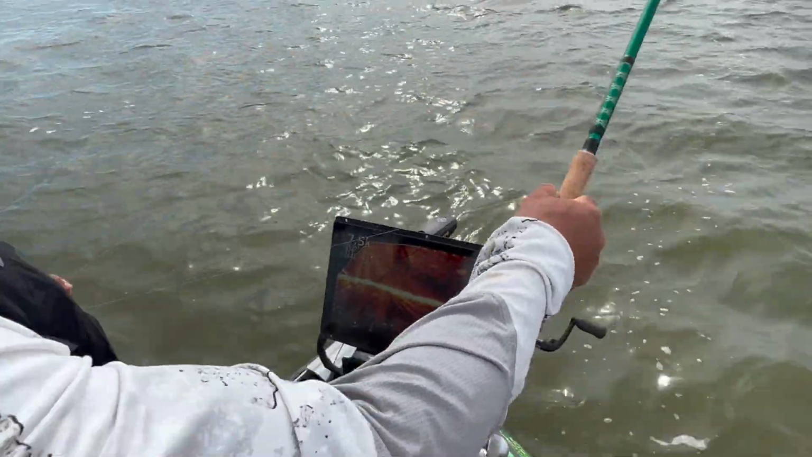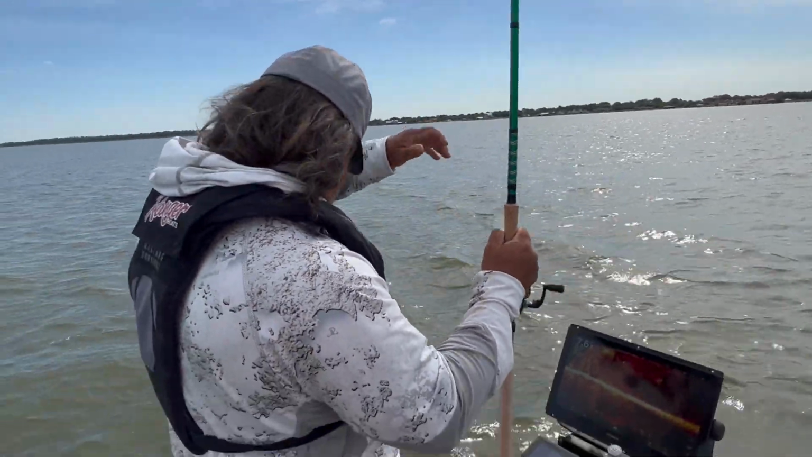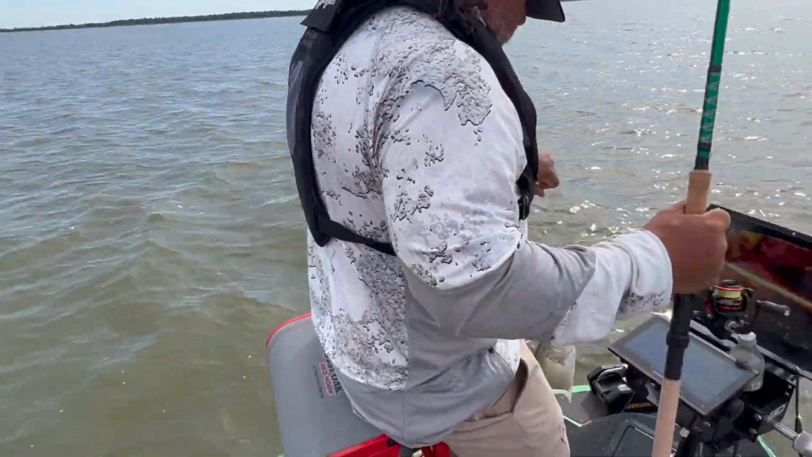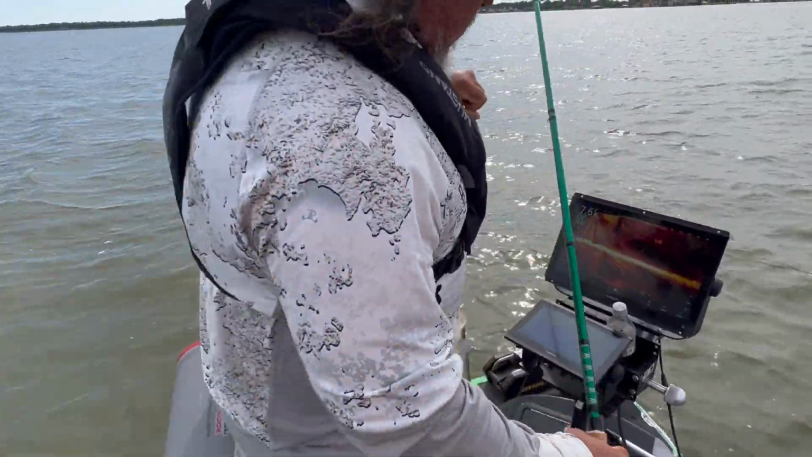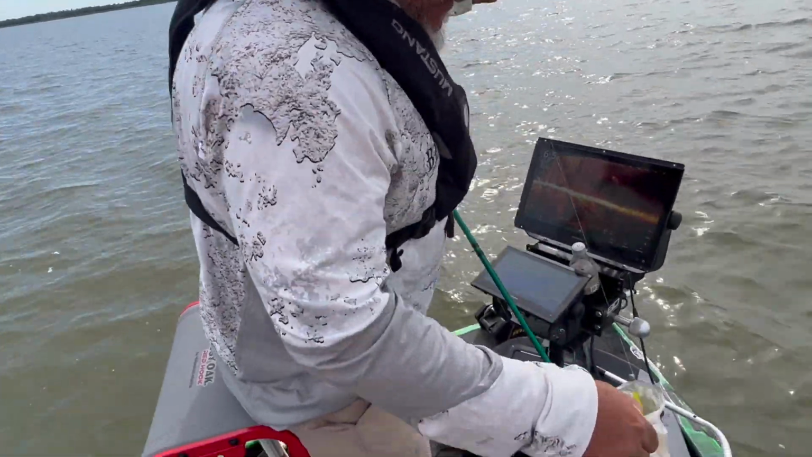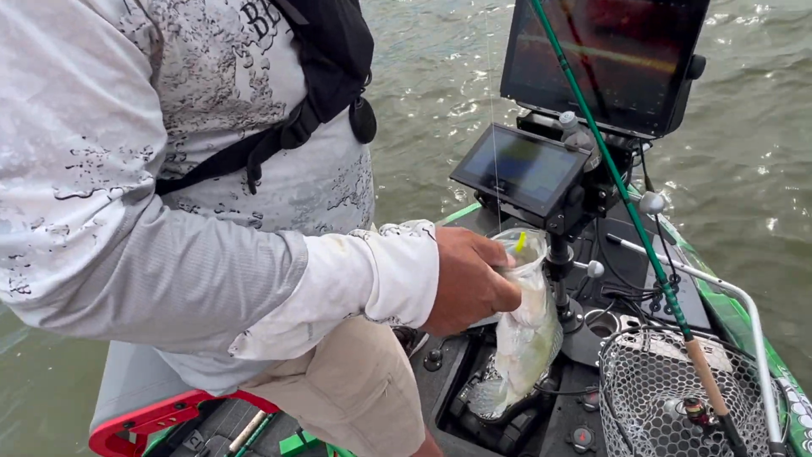Come on, baby. Oh, that's a big one. Come here. Get in the boat. We got to get a picture of you. And you see they're long fish, but the thing is pretty skinny. I've only had really one good fish. Man, look at the mouth on that thing.